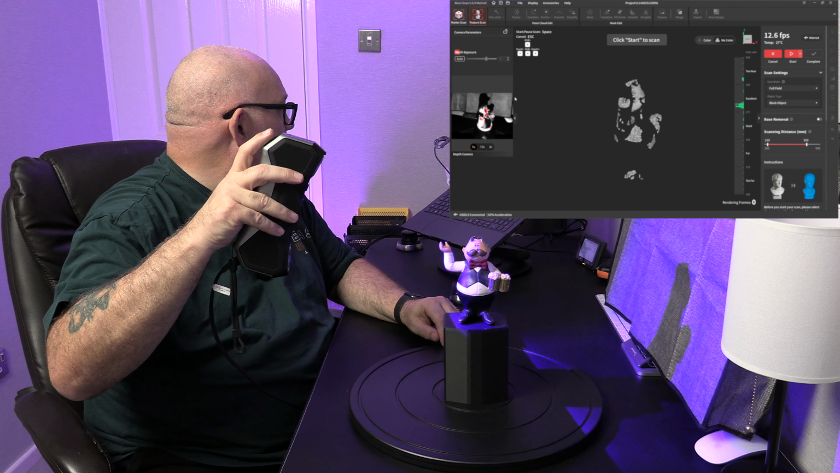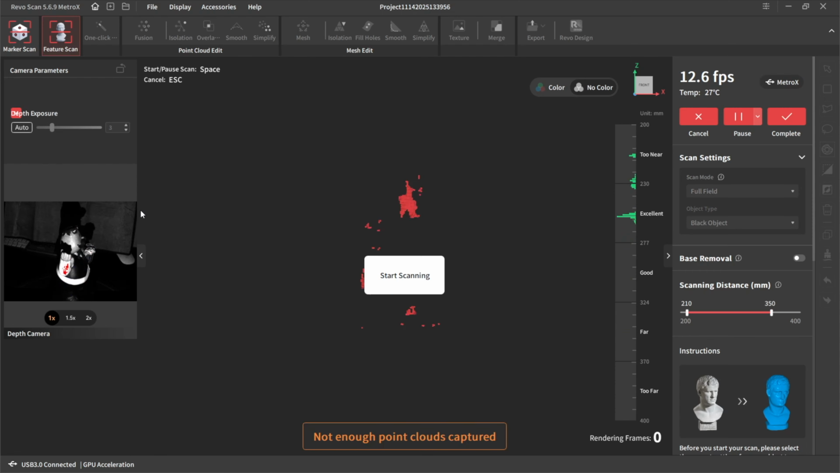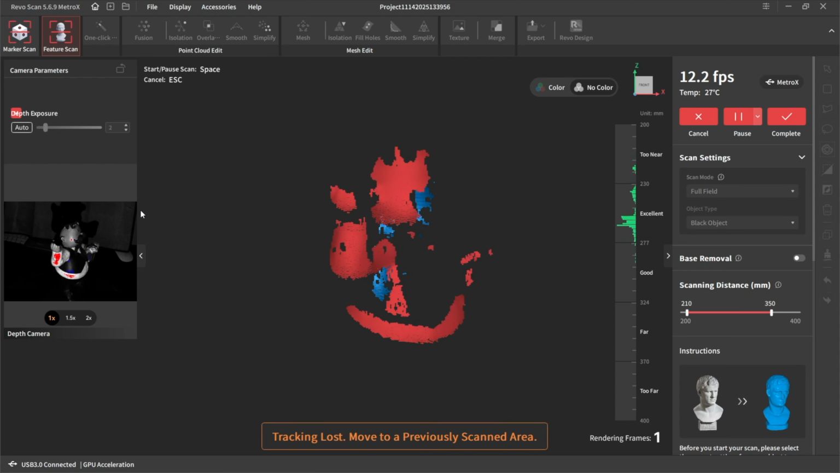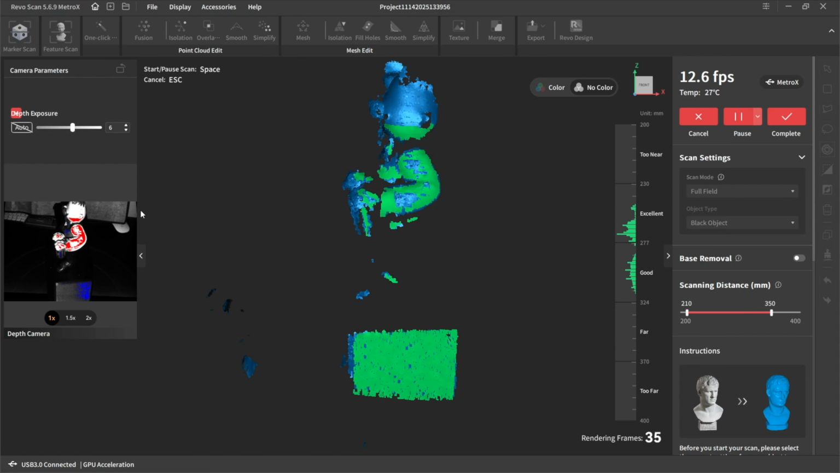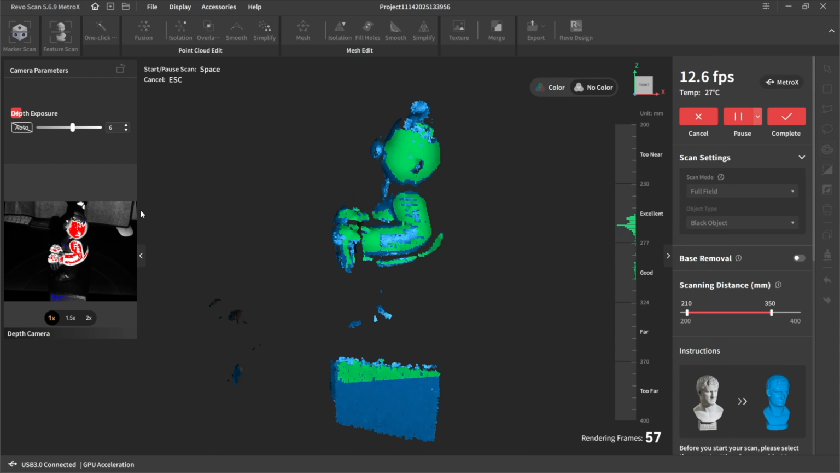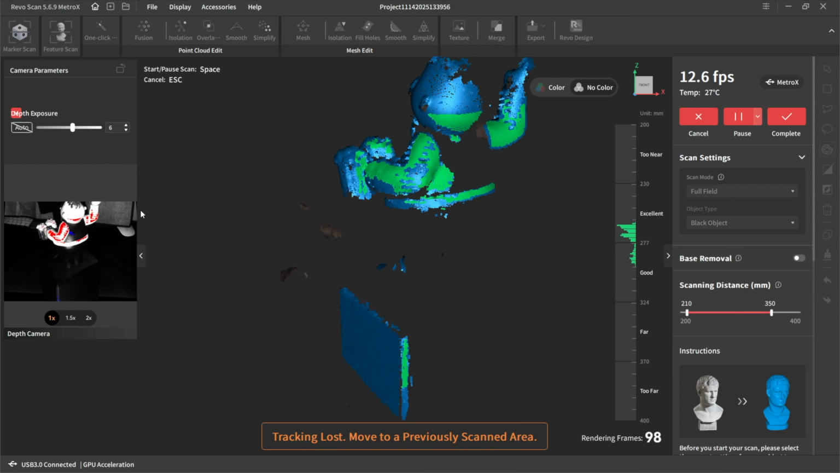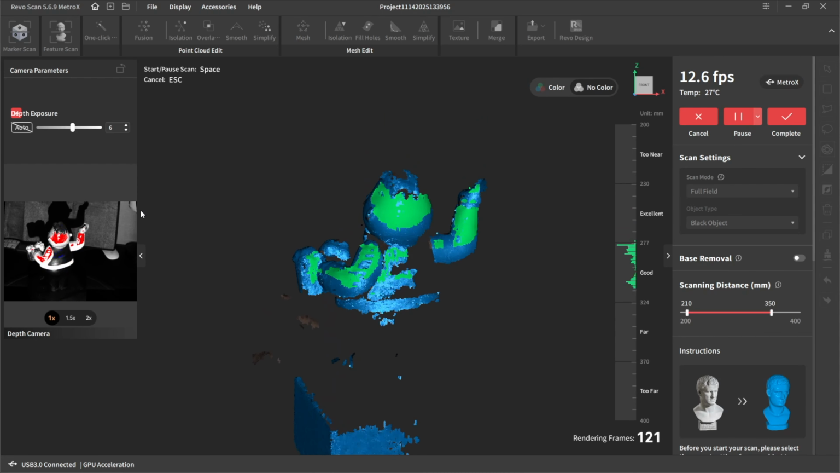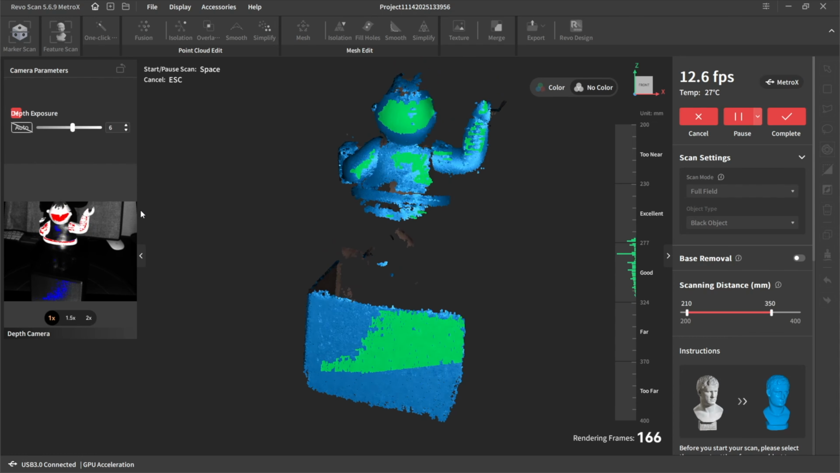So, looking at the image on screen then, I can see him. Let's just have a look how it goes. Let's just up the exposure a touch. And come round the back. Okay, so it's missing out all of his back, isn't it?